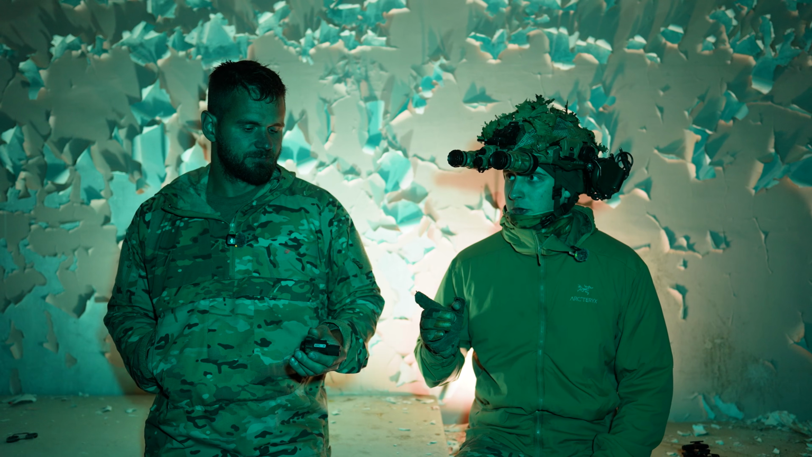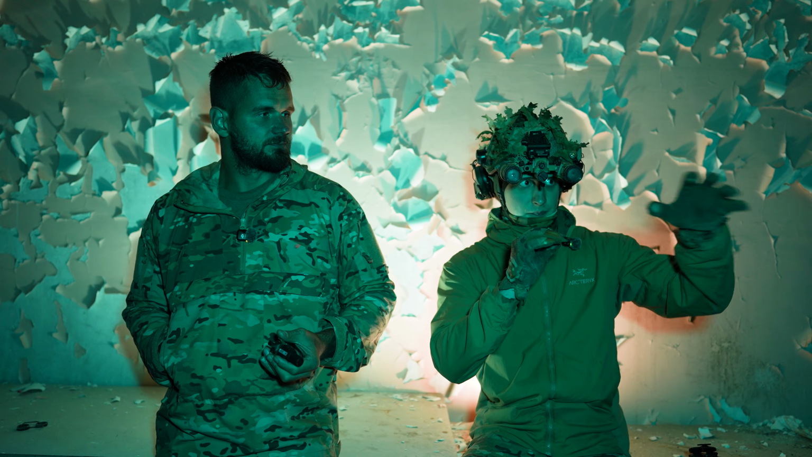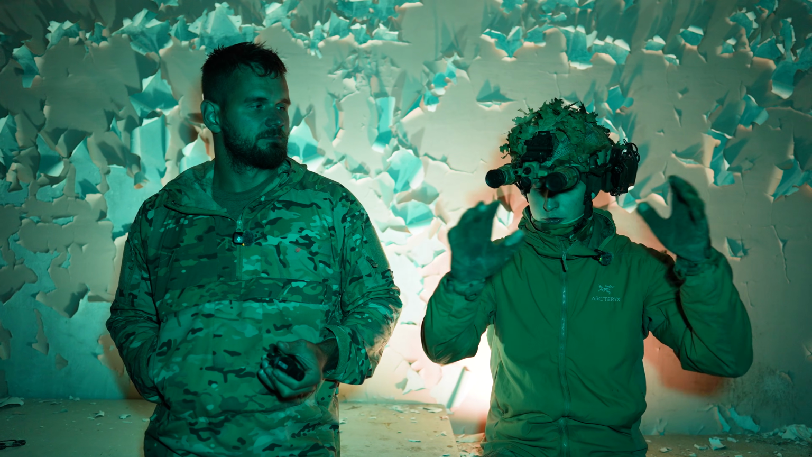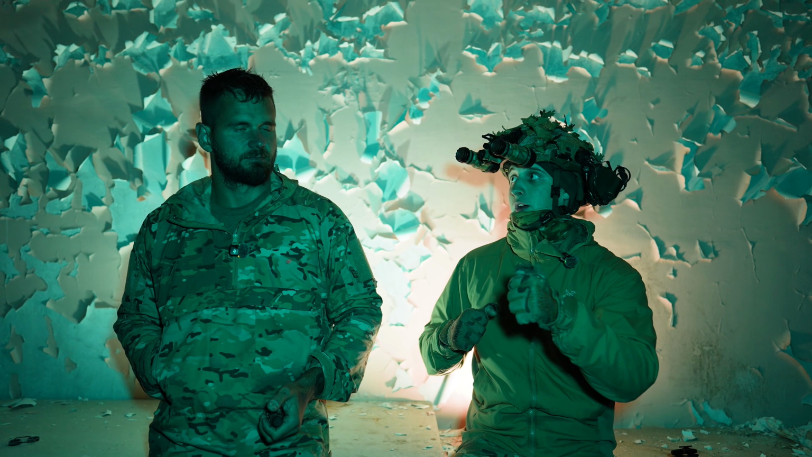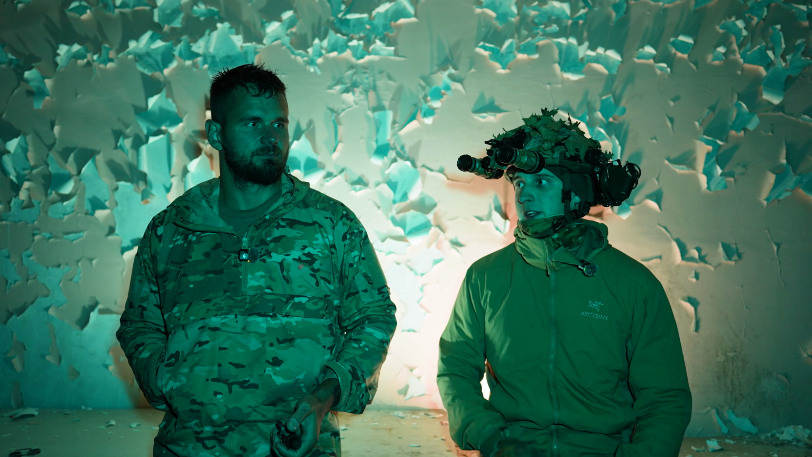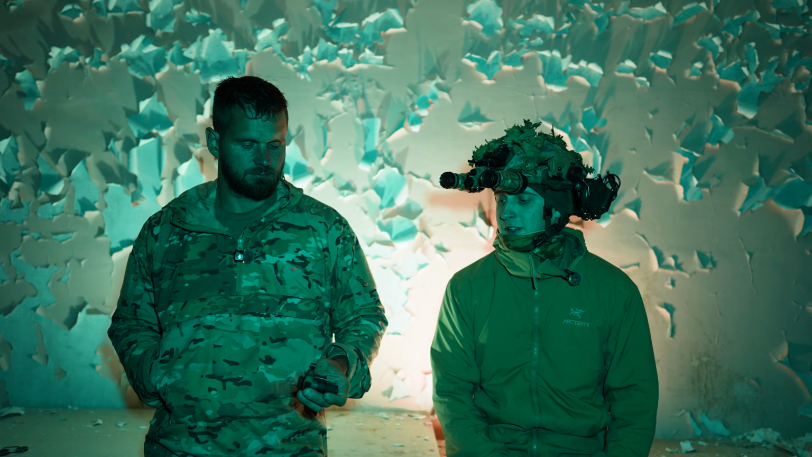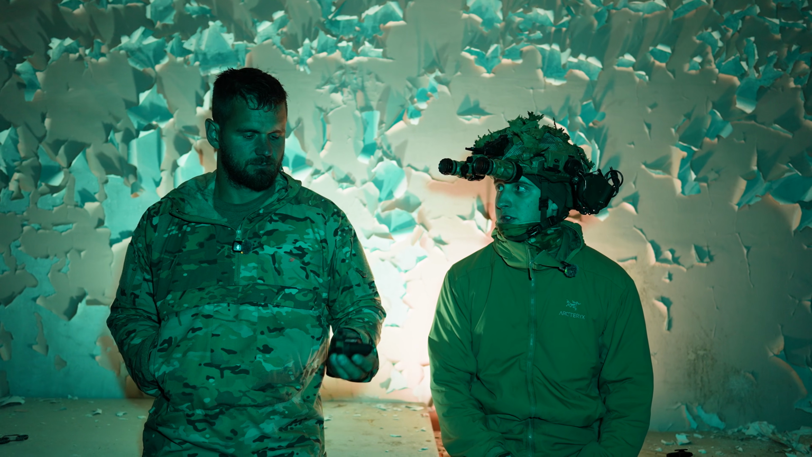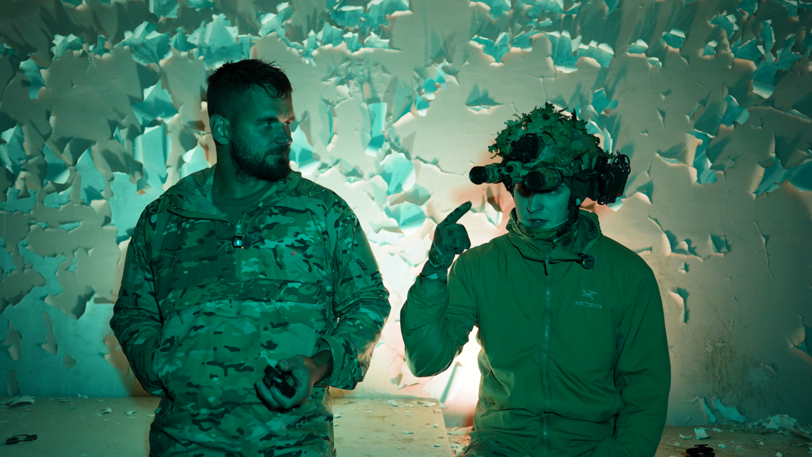And this is the only way you can stay passive in all your means, because otherwise if you see a dark spot, let's say it's a doorway or the end of a hallway where there's not enough light, then you have to use IR. And if you have a peer adversary, then that's a no-go. So this is literally the only thing that will save you in this situation. It's so small. Plus, the other benefit is that you have depth perception with binos.